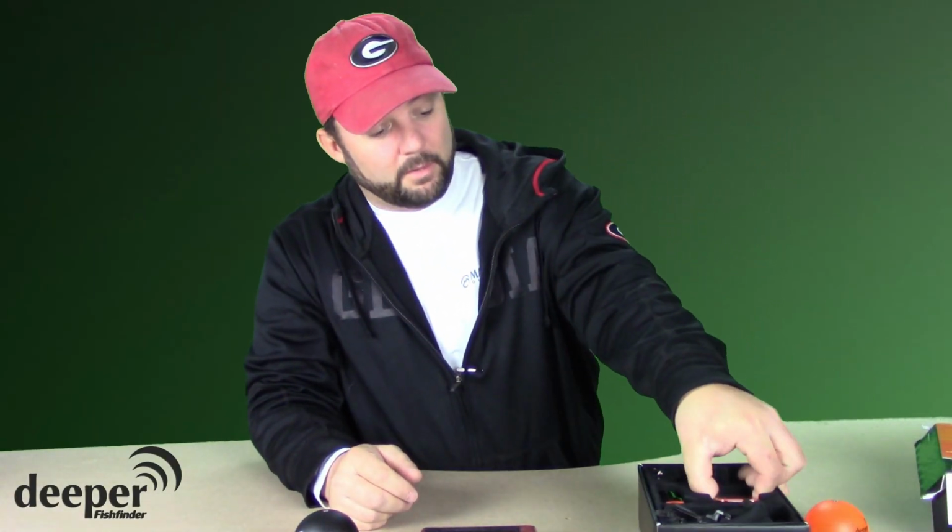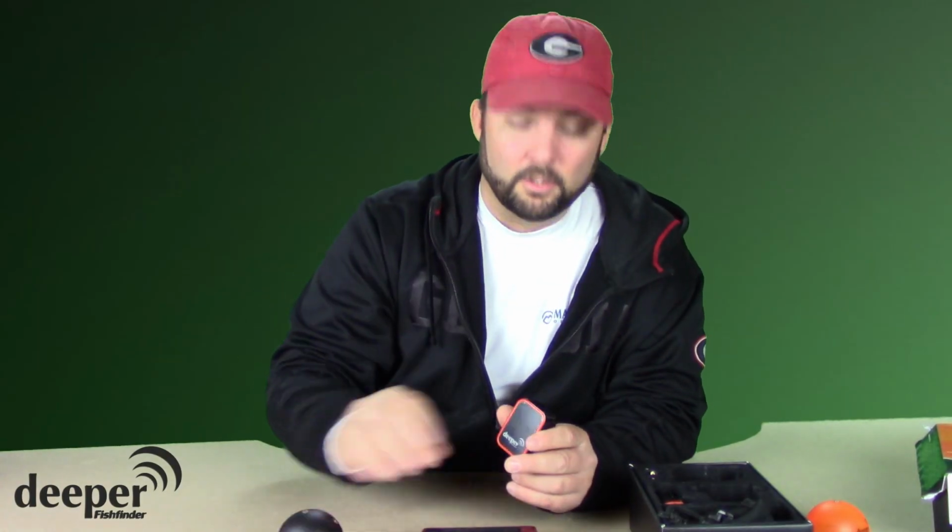And this is what comes in the box. You get a wall charger, and of course your Deeper transducer. You get your car charger with two USB plugs in it. Pretty cool. You get your padded neoprene little bag to hold your fish finder in, a USB cord so you can charge it, and your destruction manual. Yes, I know I said destruction. I've always called them destruction manuals.